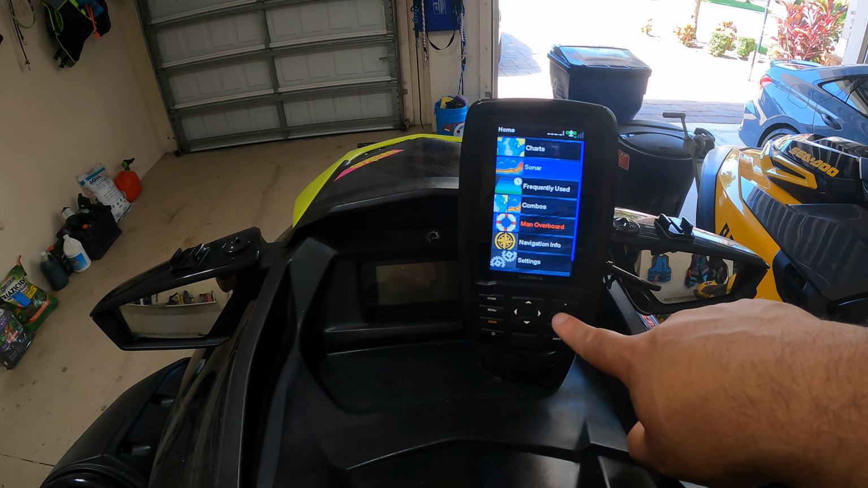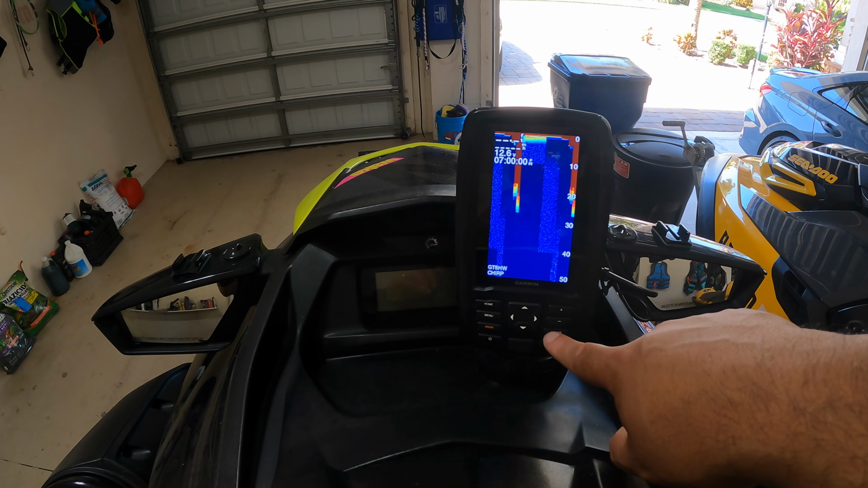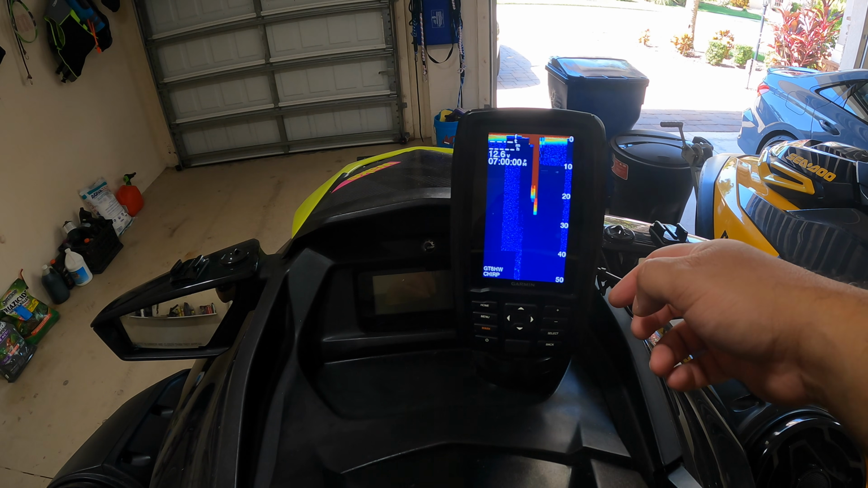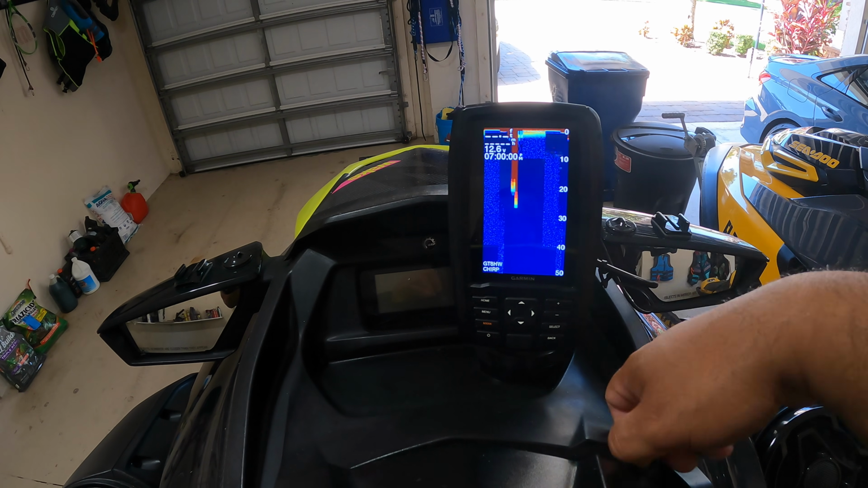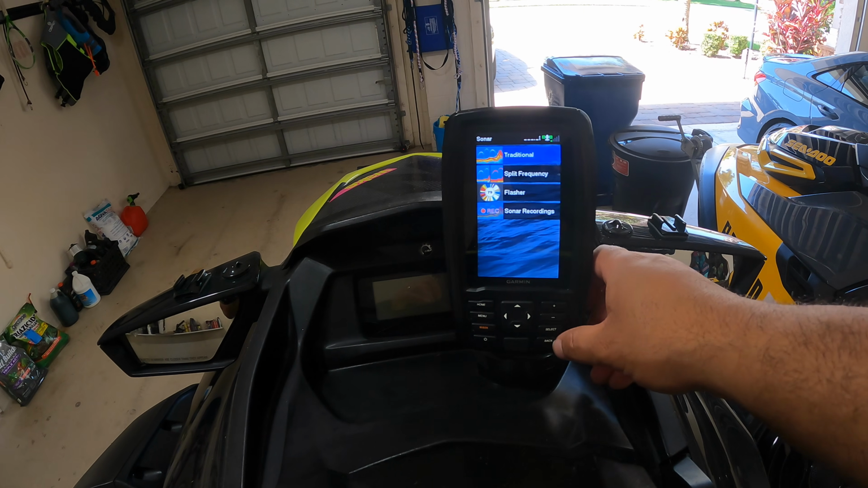The other charts that you have is your sonar. This is literally where you will find your fish finder, etc. So again, we are in my garage, so there is nothing underneath and the skis on the trailer, so it looks a little funky, but that functionality does work with the through-hull transducer.